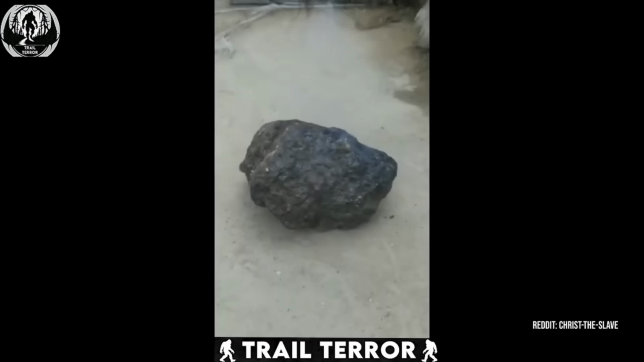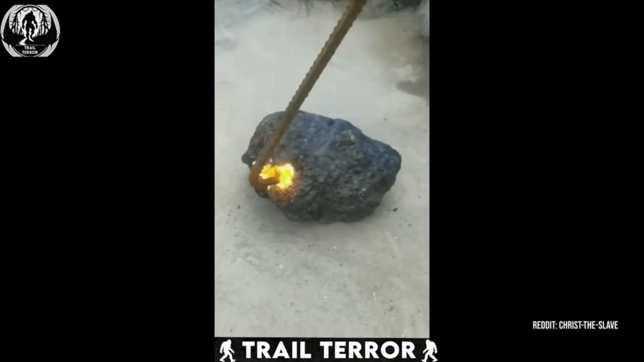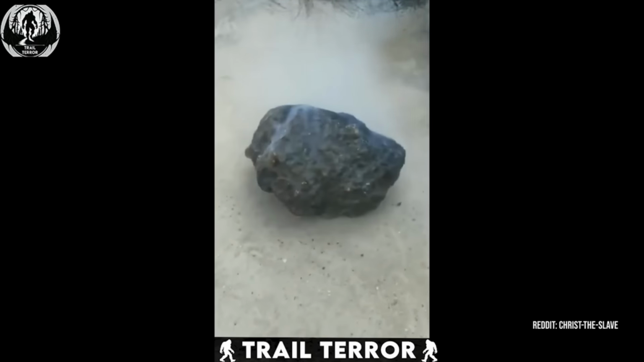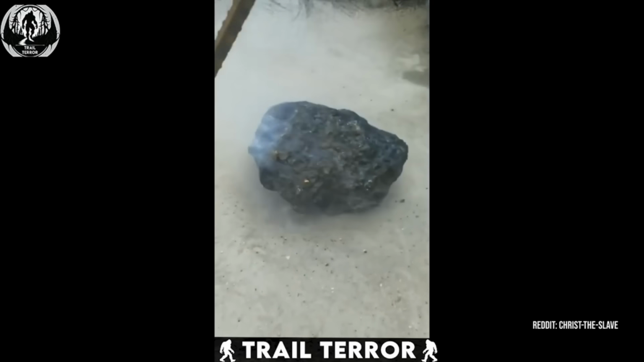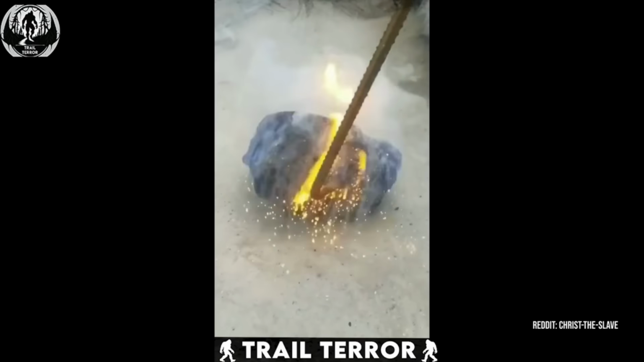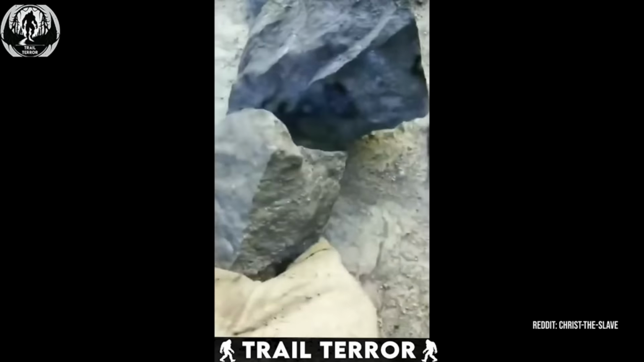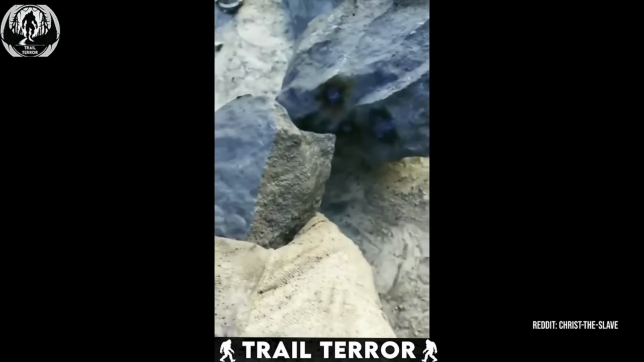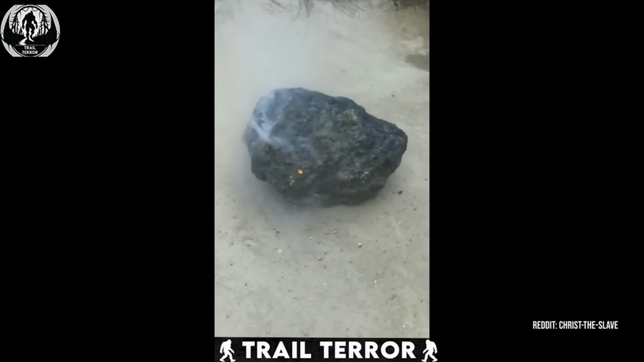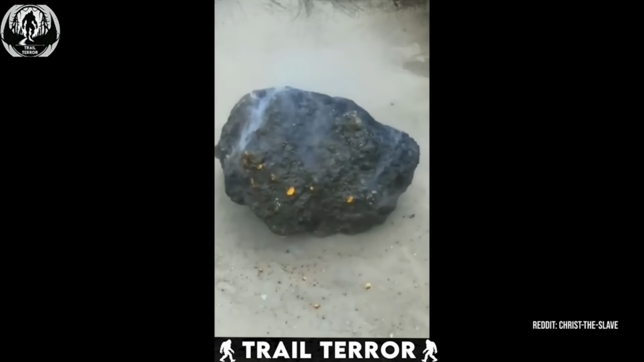Rocks may seem like ordinary, unassuming objects, but some types can actually weld metals. Sounds wild, right? Well, get ready to have your mind blown because this video will prove it to you. These jaw-dropping clips come from Reddit, where they were posted under the title Burning Rocks.